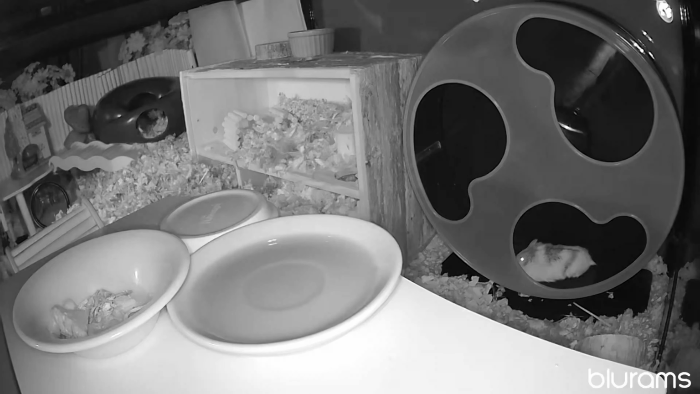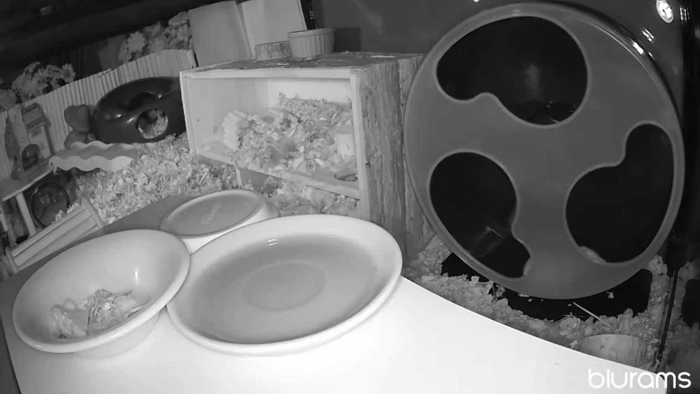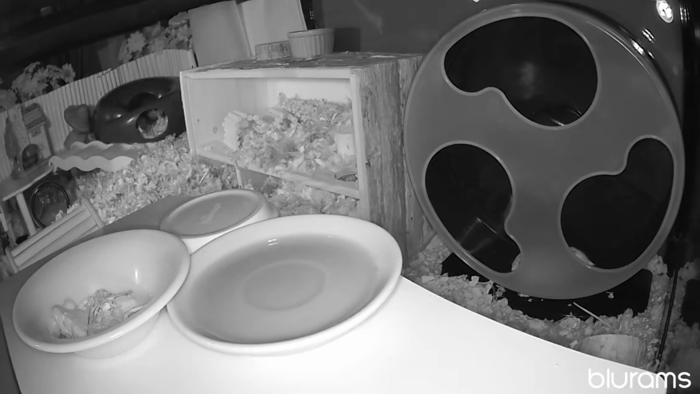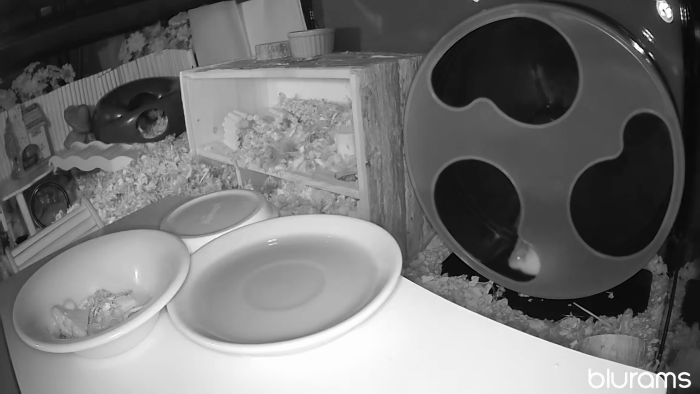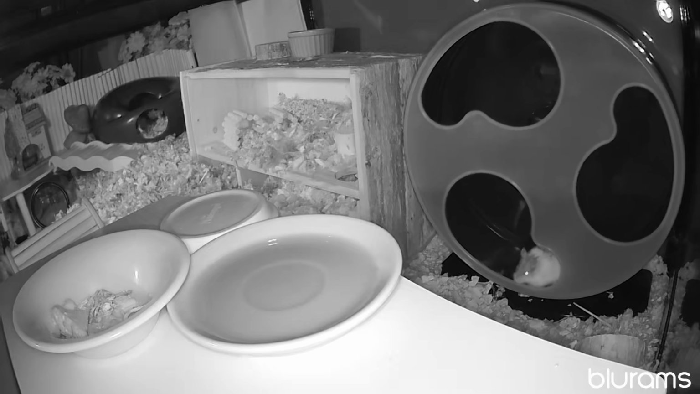So like I said, I did some changes. In the future, you will see the house in the middle, the wooden one, on its back. It's up against the glass where the wheel is. This wooden table here with the food stays there. And I have bedding in between, as high as the table, for him to just walk back and forth to the treehouse.